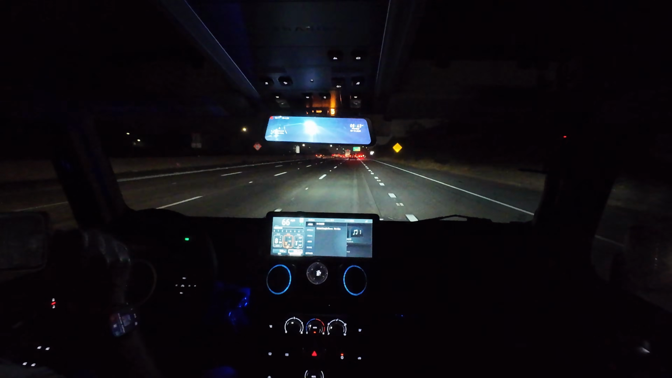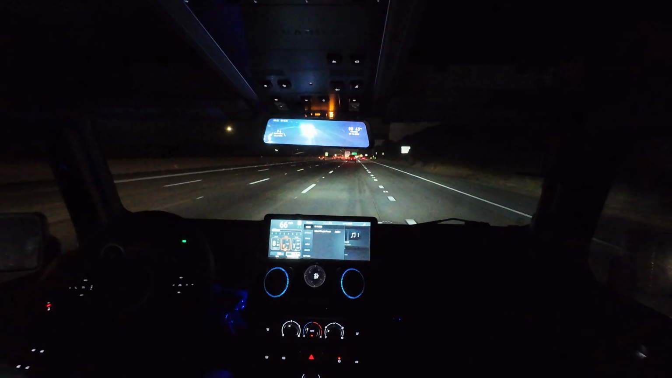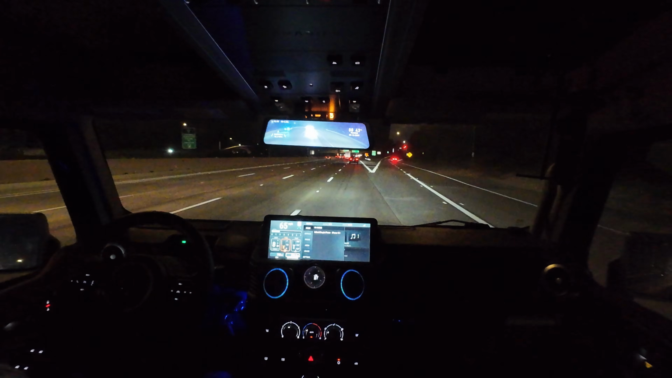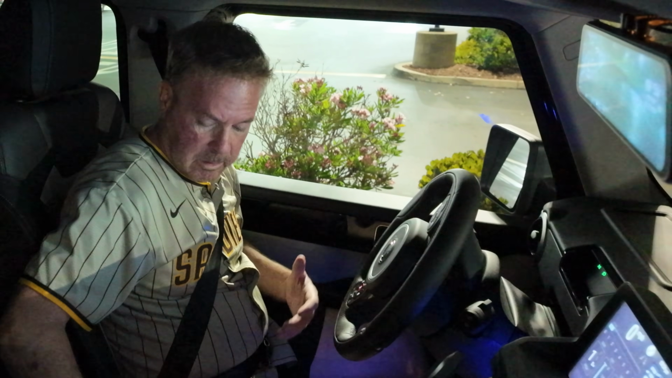So that needs some adjustment, because I'm still above a quarter of a tank. It's annoying, because I'm going to stop and get gas because my car says you need gas, but I don't think I need gas yet. So what did we learn?